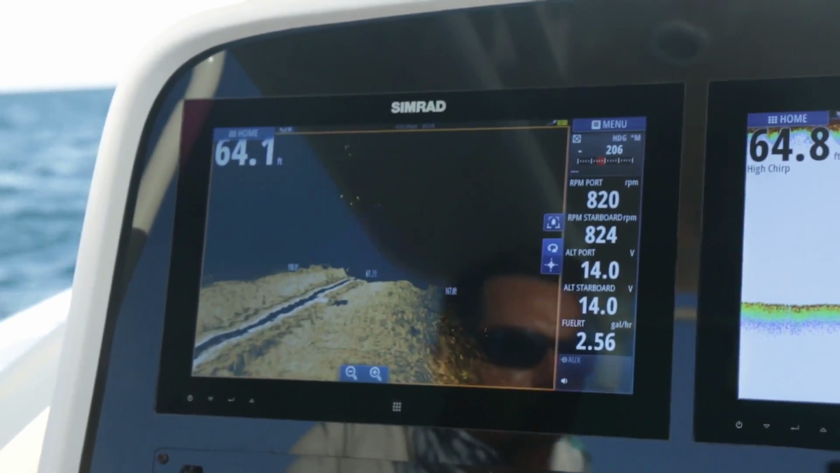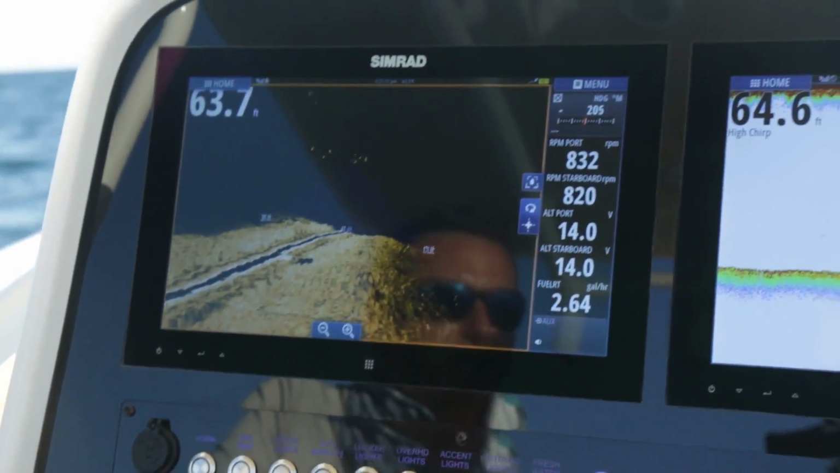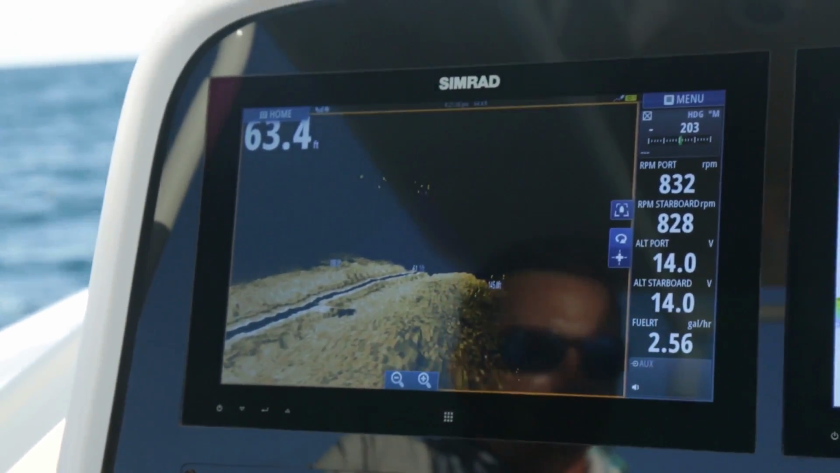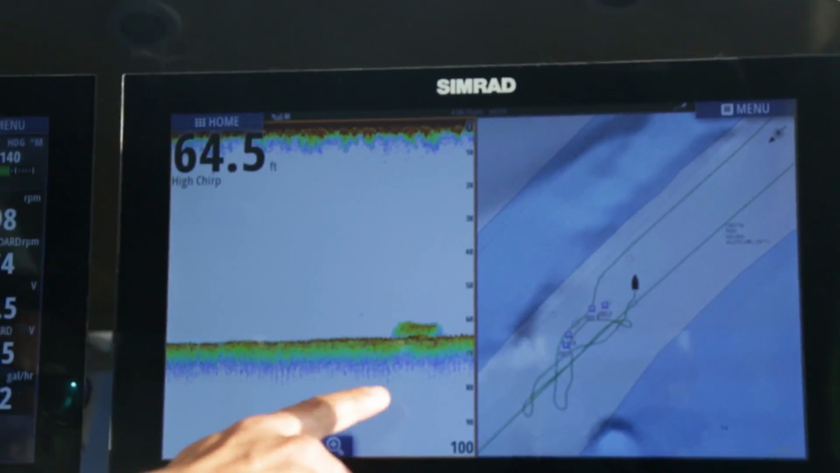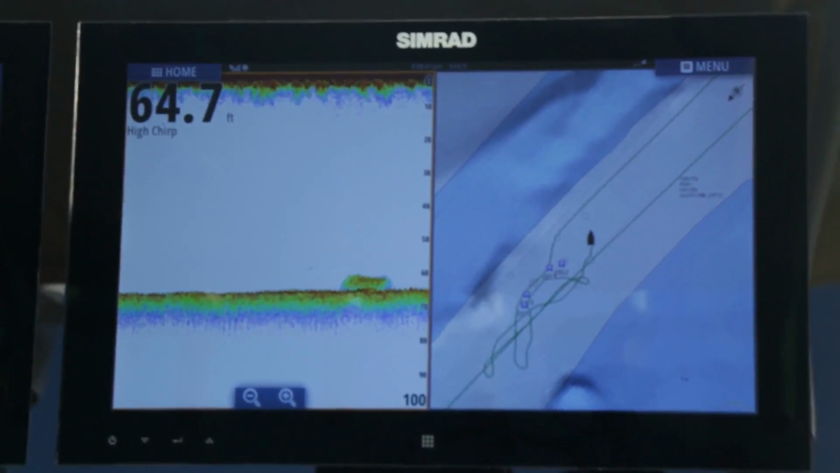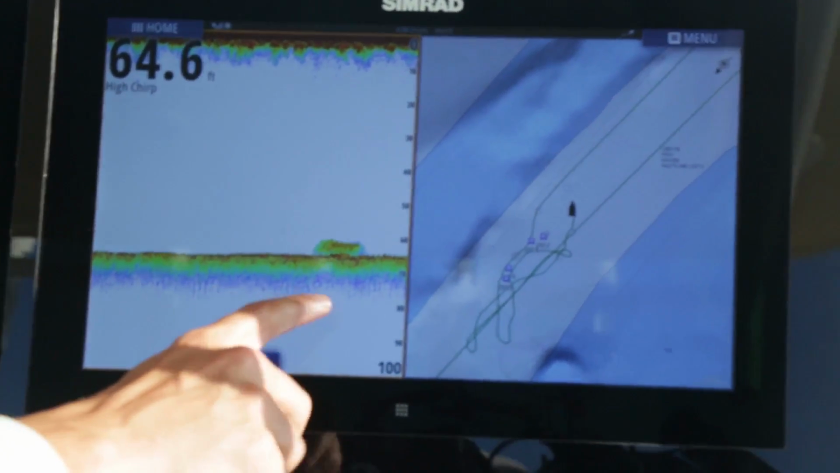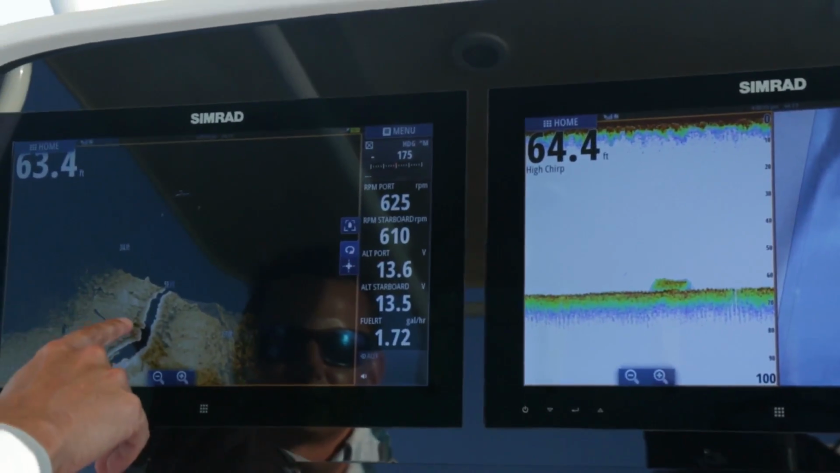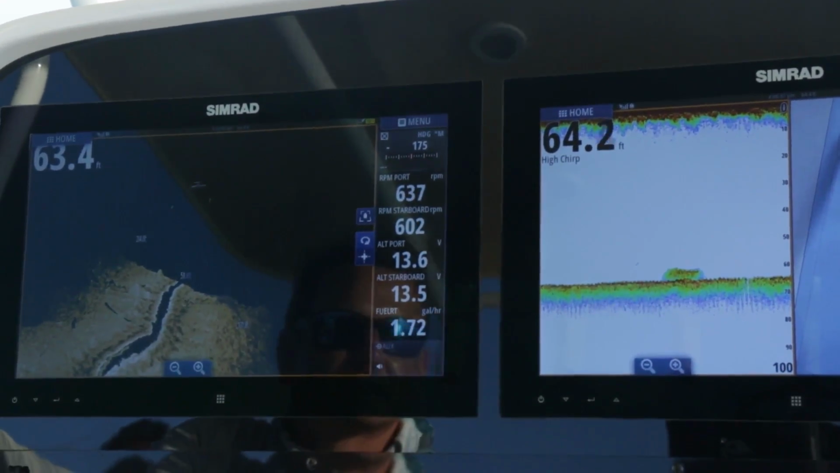And one of these times we're going to go straight over the wreck, and we'll be able to compare our traditional high chirp sonar to the Downscan 3D. So we just went over it with the high chirp here, a high-wide transducer with BSM3. It looks great. You can see the wreck, you can see a fish. And there you go. The same wreck you can see in 3D as you can see on the high chirp.